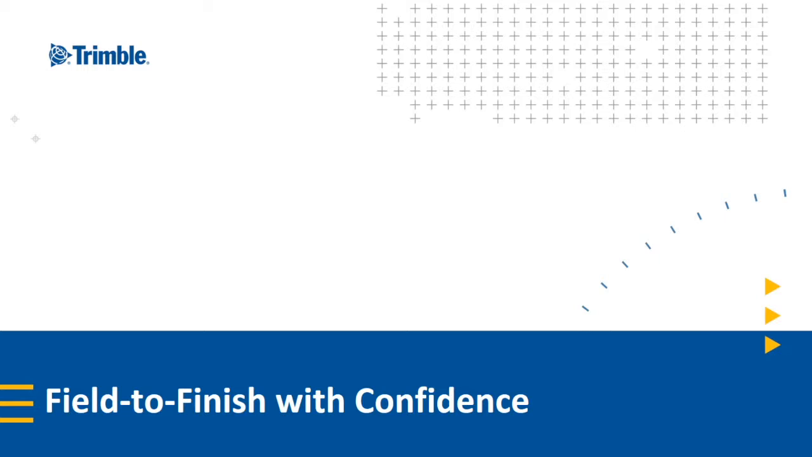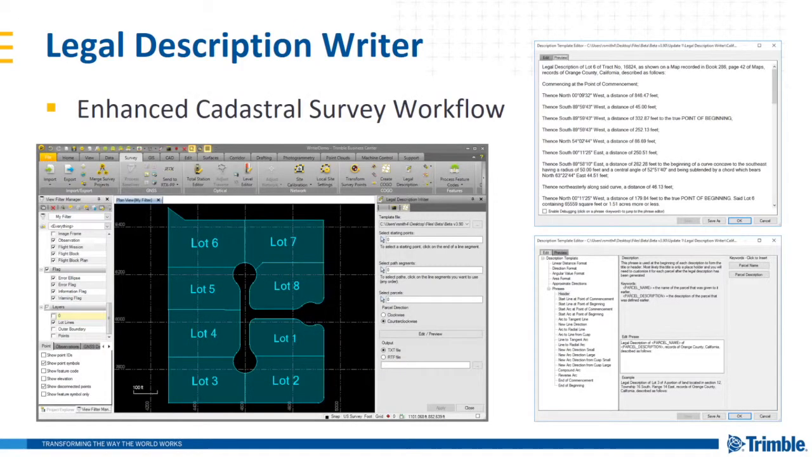The next area of focus in TBC 390 is the field to finish with confidence message. We accomplish this by enhancing some CAD and drafting capabilities in our software. I had mentioned this earlier, but a big new feature of TBC is the legal description writer that enhances our cadastral survey workflow.